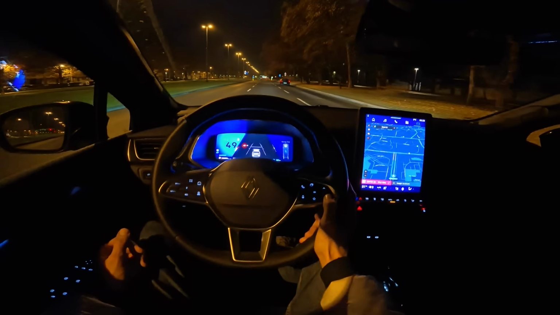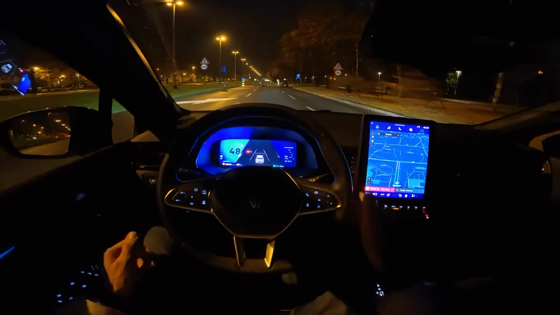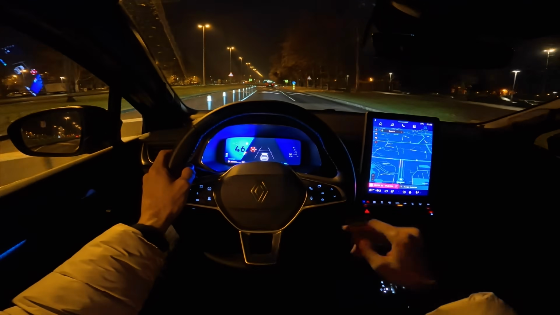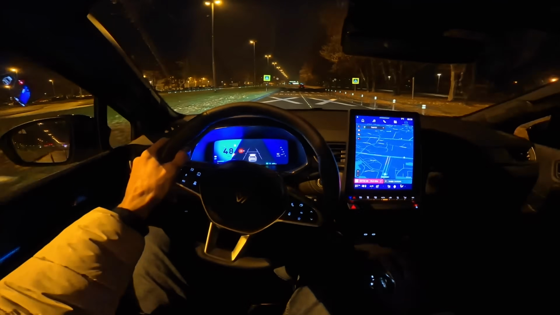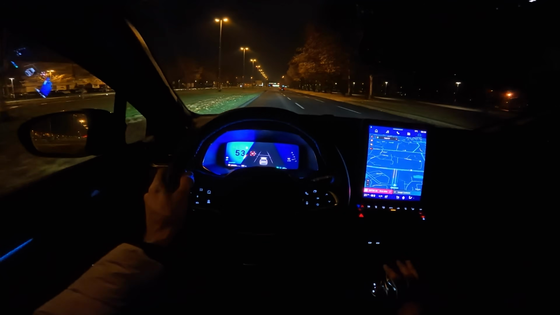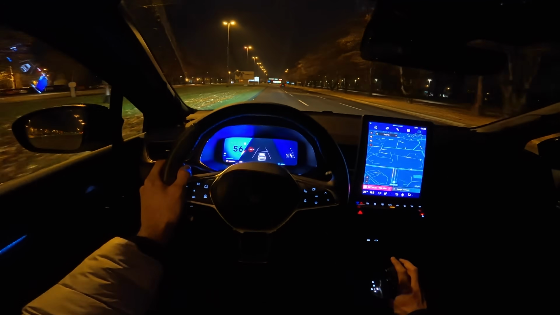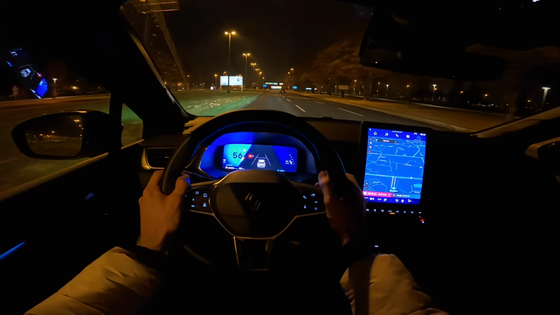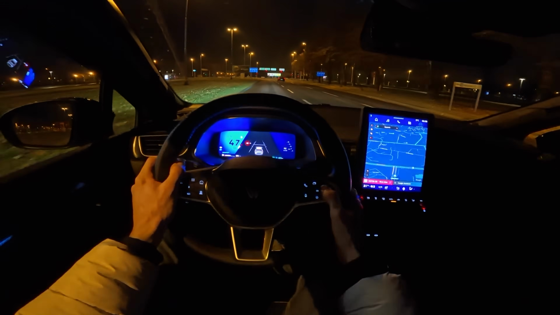If you put it to consumption, you can see the petrol will show up. Now it's off. You can see the EV, but then when it kicks in, you're going to see it turned on. You can see the white line going up. But when I let go, it goes off and you start recuperating.